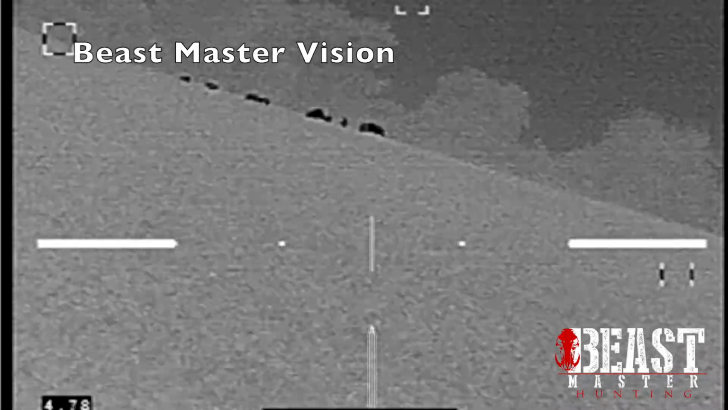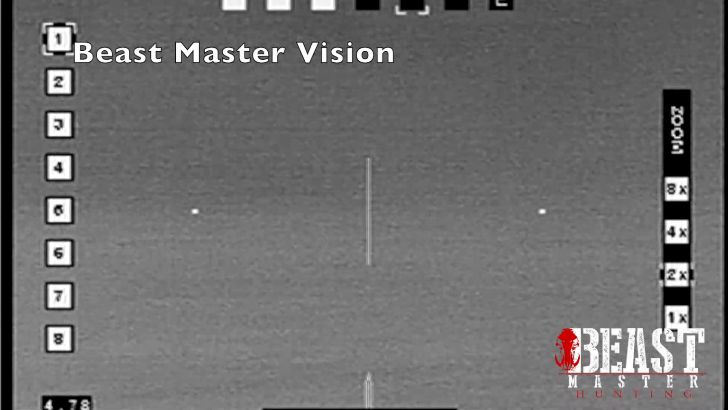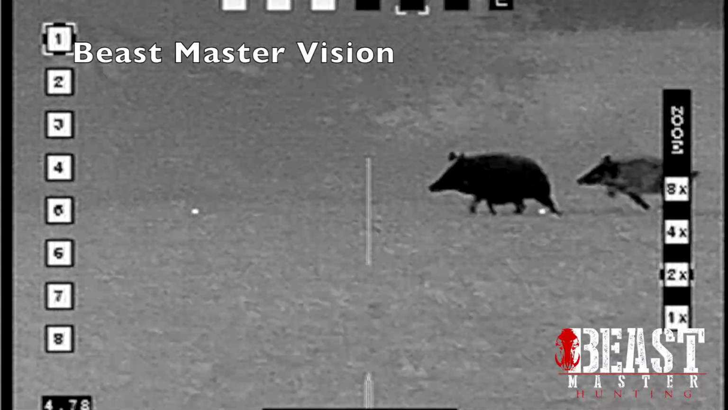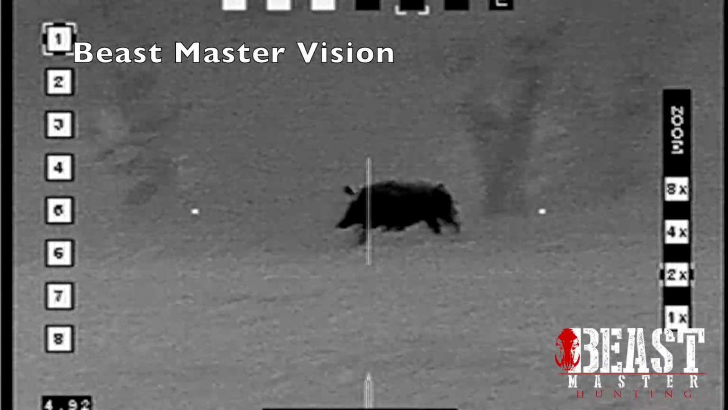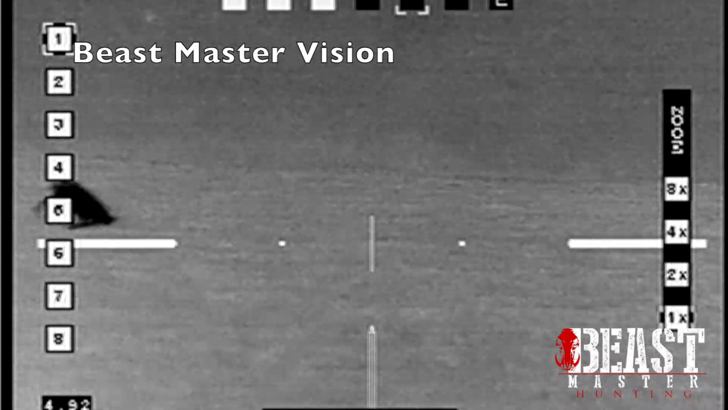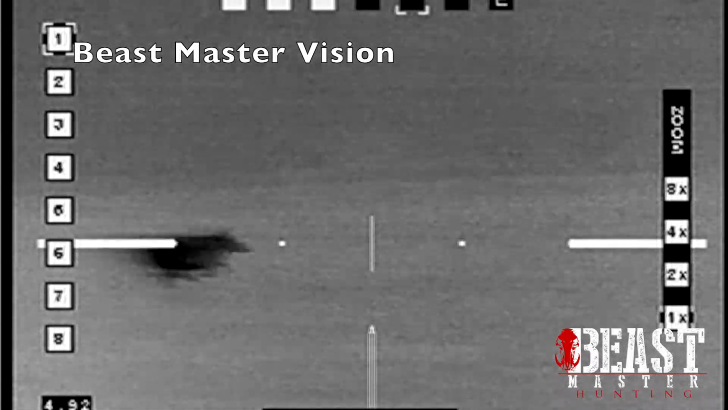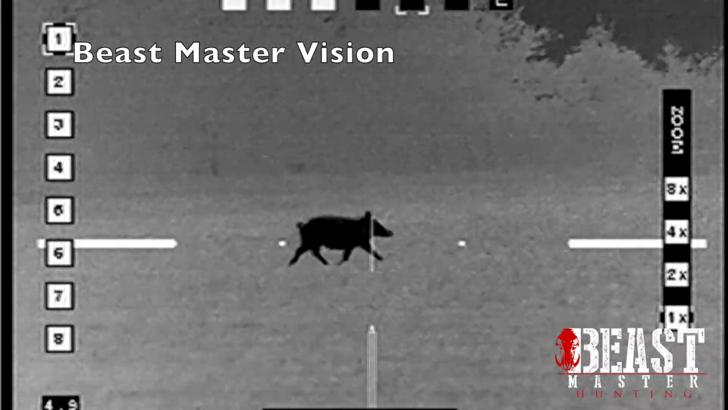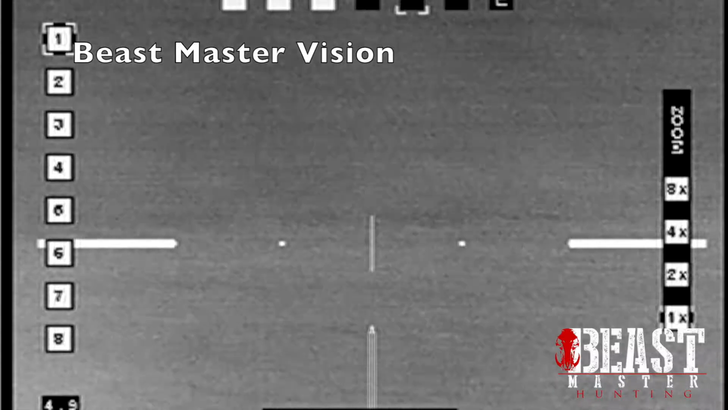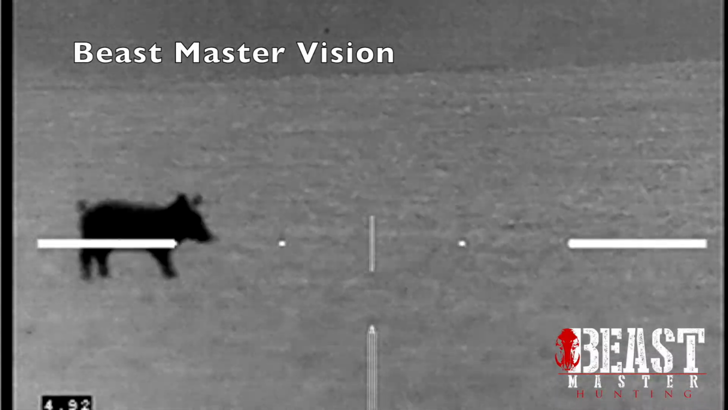They were going all different directions. Crazy. All I could do at that point was say, hey, pig left, pig right, you know. One more coming across. You're right. Yep, got him. Your left, little one. Little one right here. Yep.